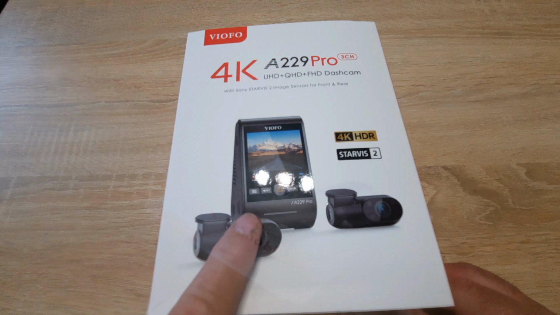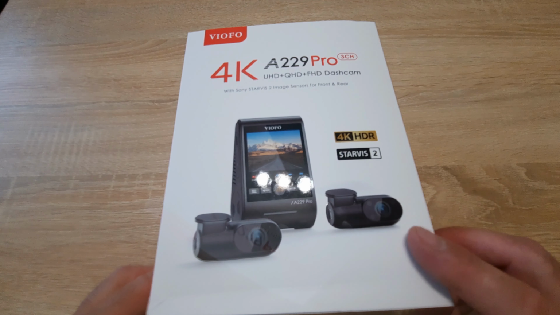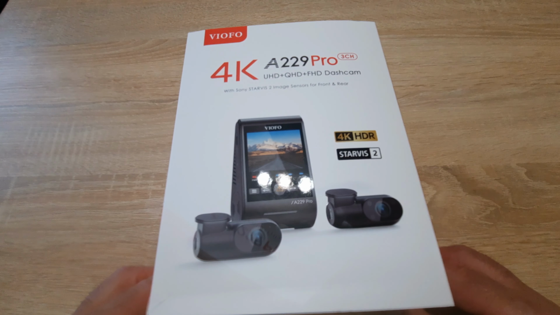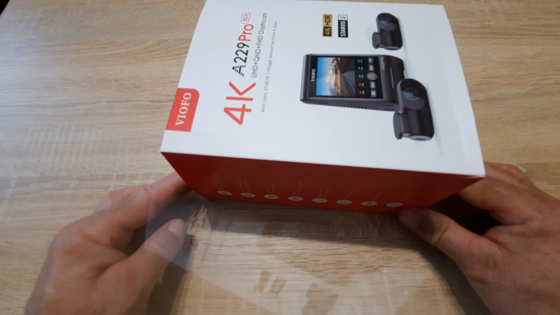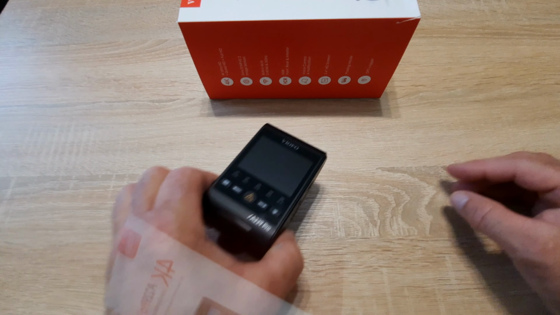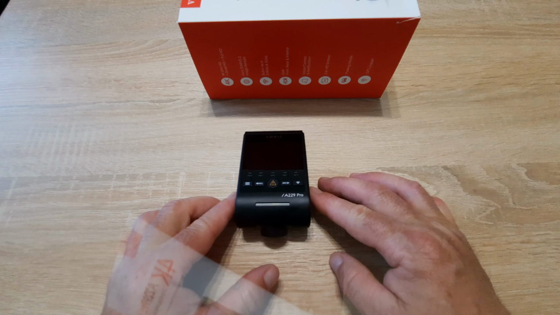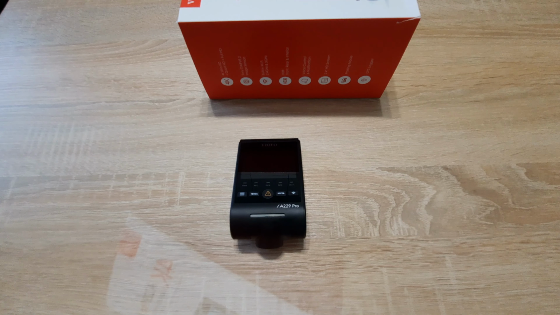They have 1 channel, 2 channels and 3 channels, and later you will understand why I show you this 3-channel version I have. Because my first test was with the front camera, which is with the biggest 4K sensor used in a dashcam.